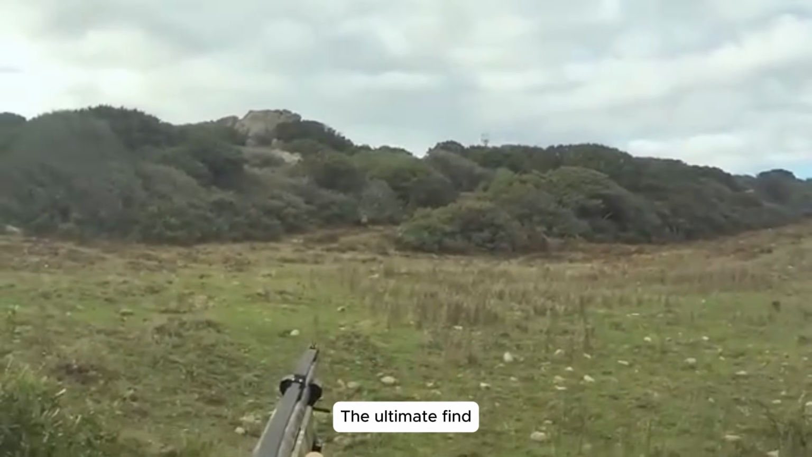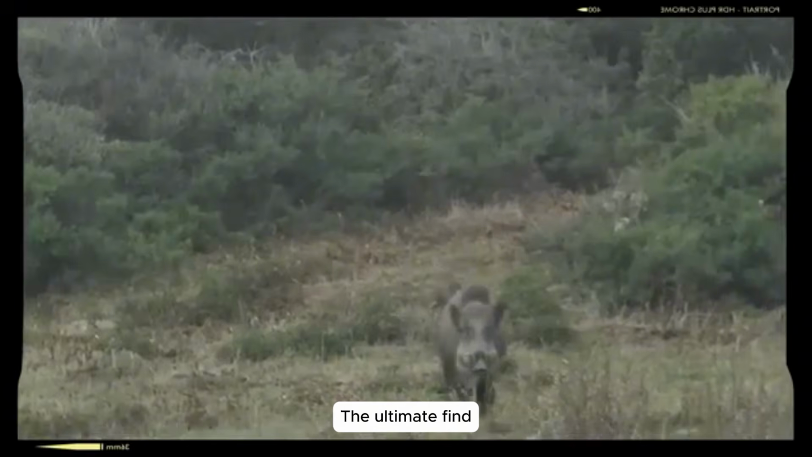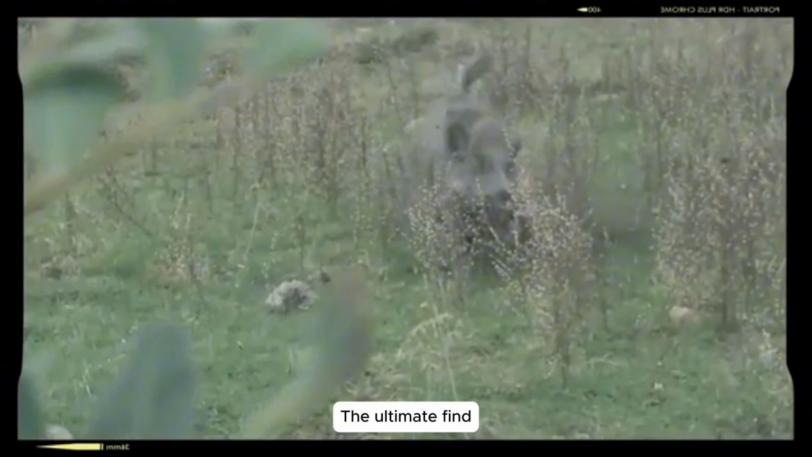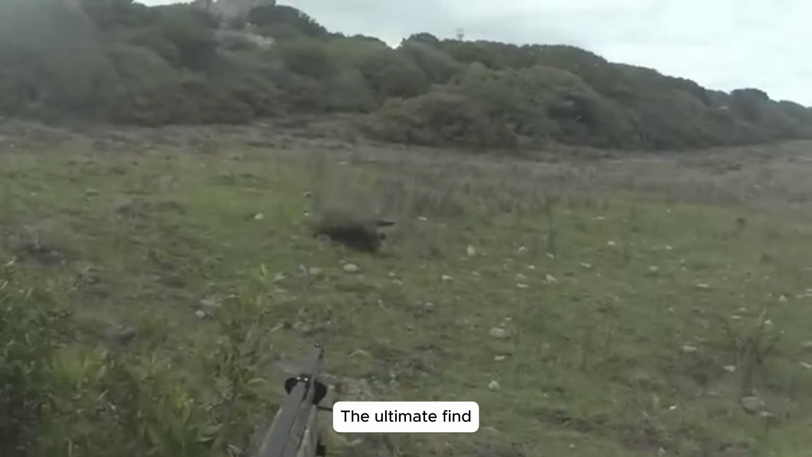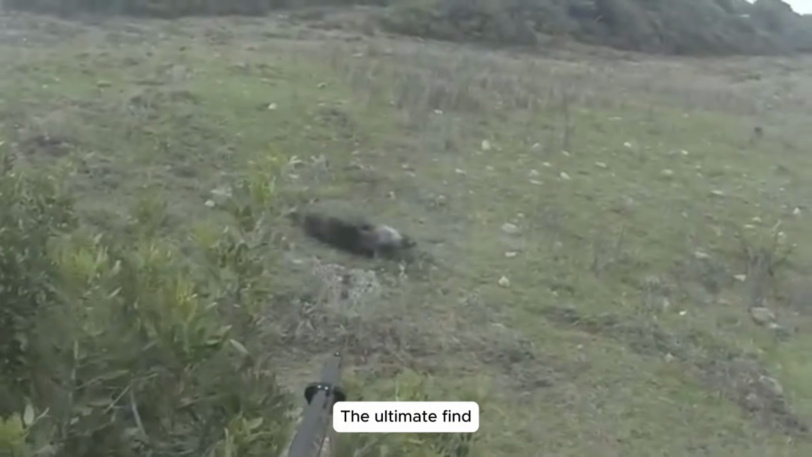Safety and preparation advice. Hunting wild boars is fraught with danger. Stay calm, observe keenly, and equip yourself with proper weapons, protective gear, and tight team coordination to minimize risks and maximize success in this critical mission.